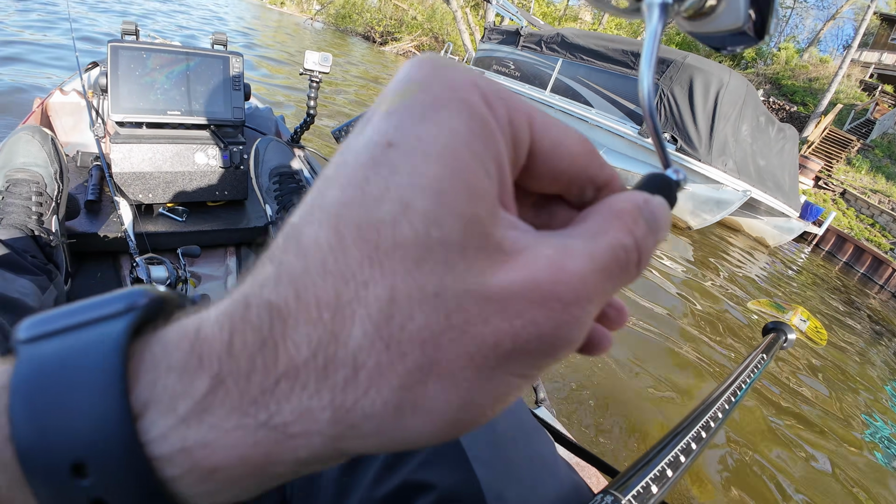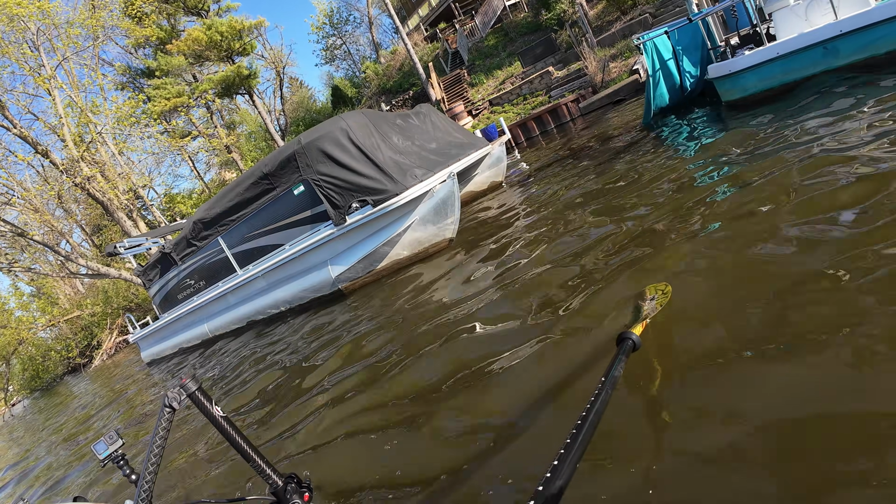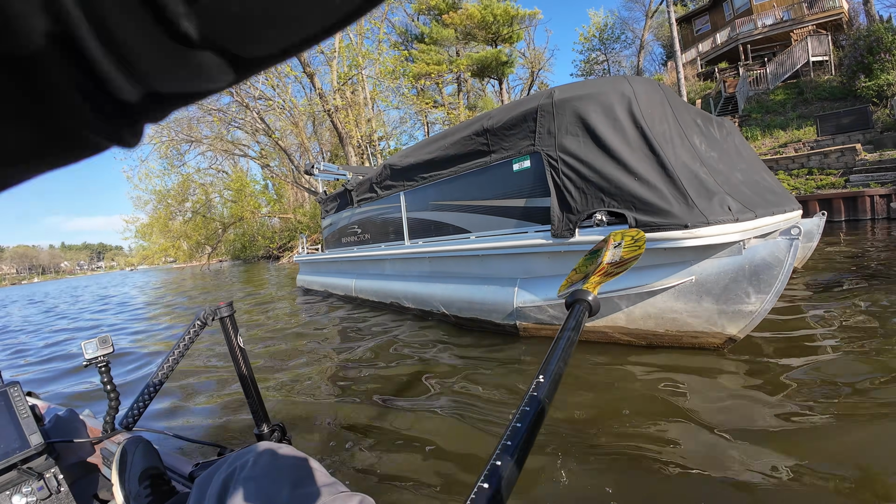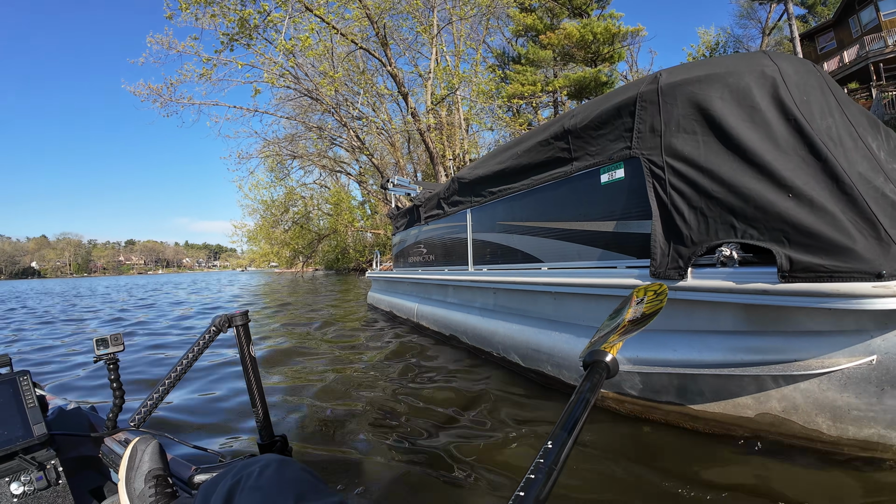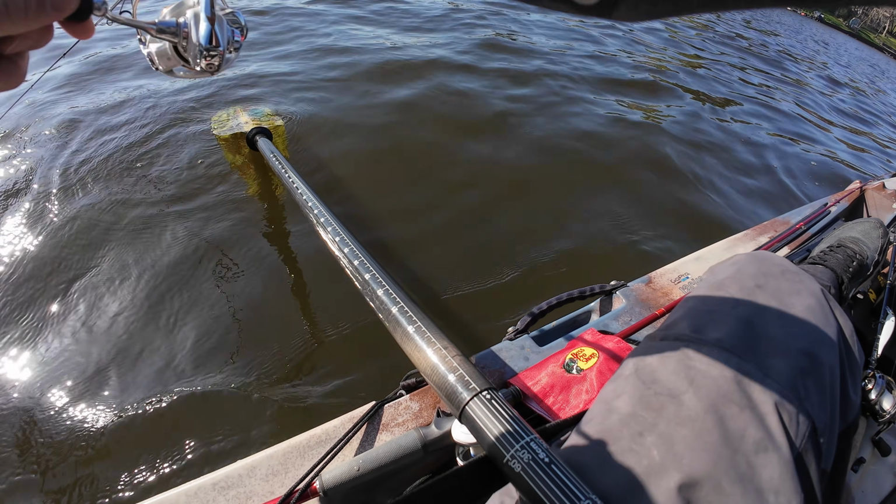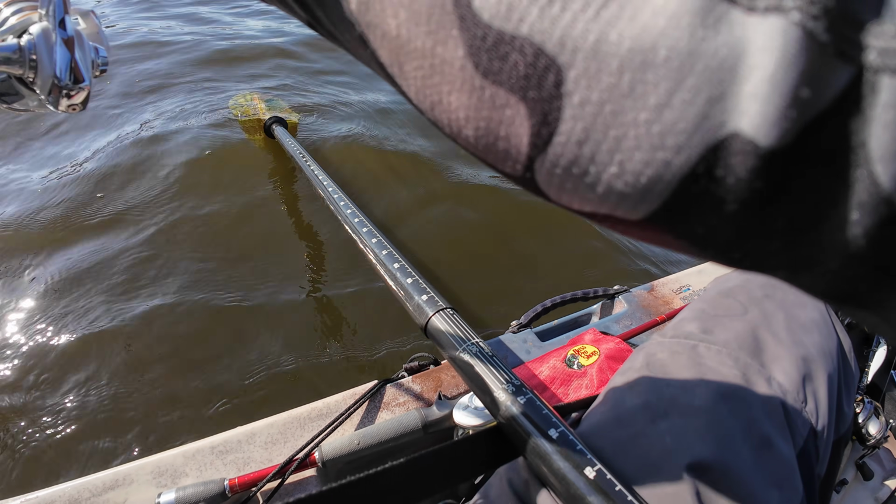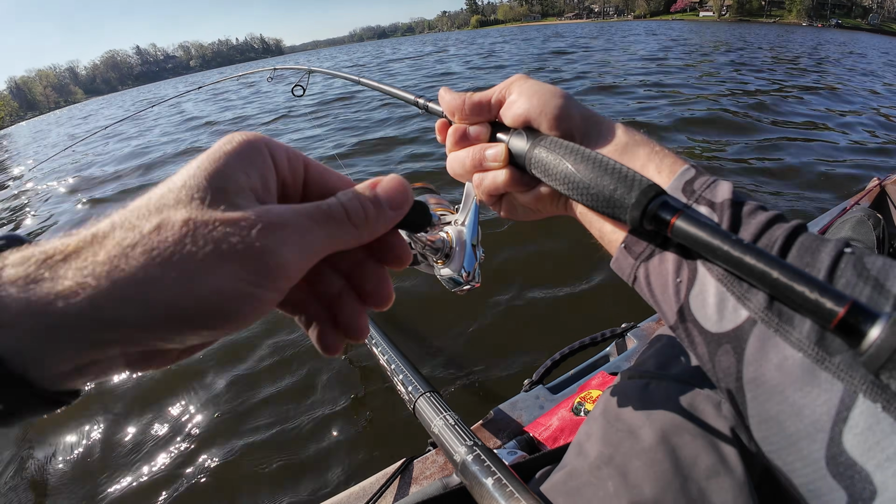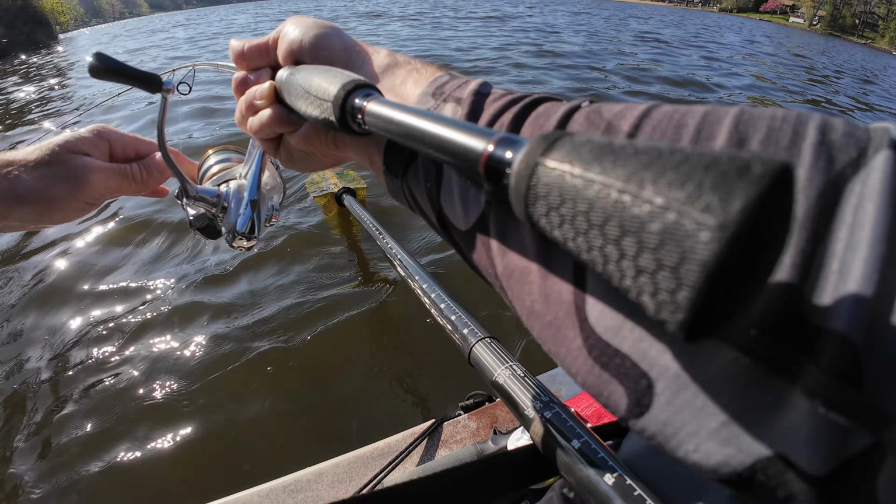There we go. Nice fish. Nice fish. Oh my gosh. Oh my gosh, this is crazy. Holy smokes. I'm in like not good position at all for this.